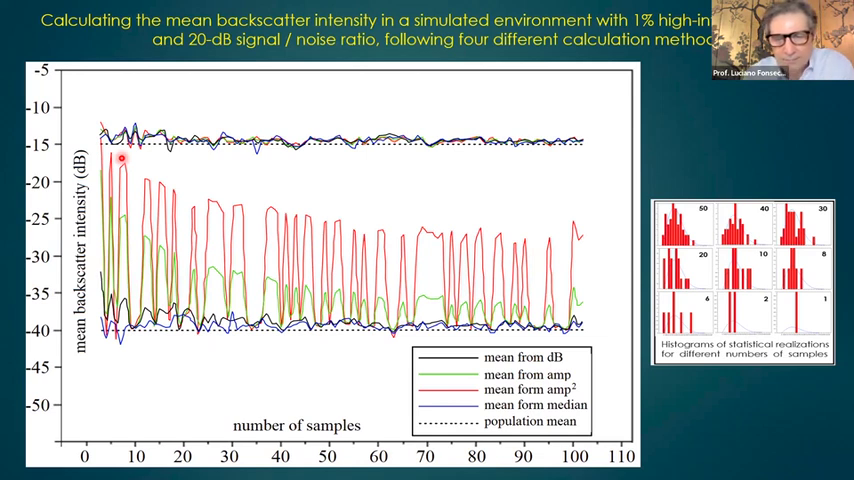You cannot do that. If you use the amplitudes, the green line, you have discrepancies here of like, let's see, 18, 20 dB, it's wrong too, so it's unreliable. If you take the backscatter, the average in dB, which is wrong, okay, of course I'm adding the proper statistical offsets here, so you get the black line. So if you have a lot of samples, it's pretty acceptable.